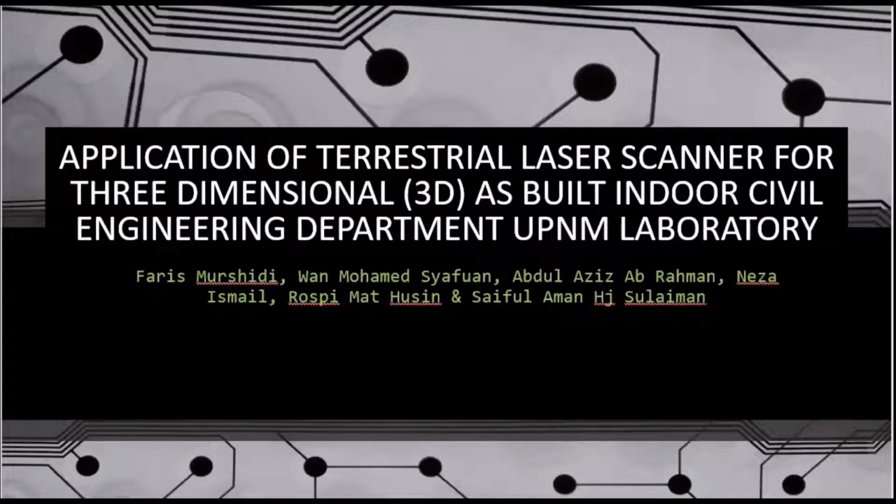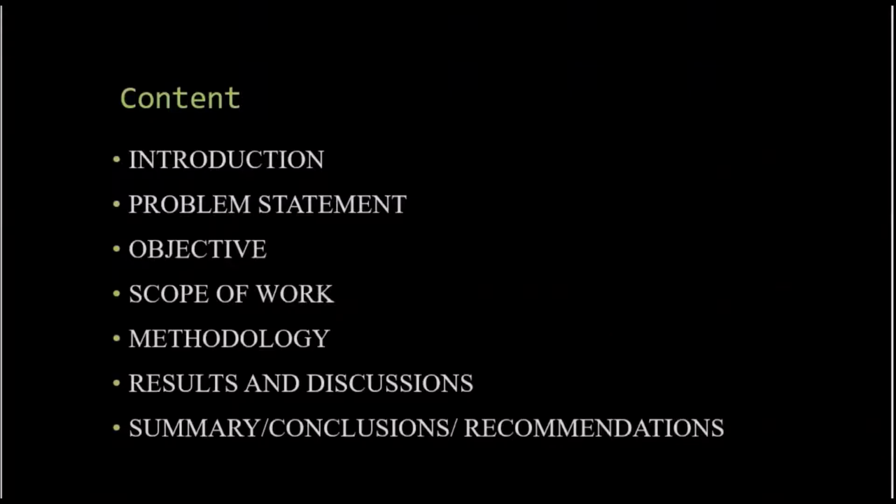I would like to present our research project: Application of Terrestrial Laser Scanner, or TLS, for three-dimensional 3D as-built indoor civil engineering department UPNM laboratory. The presentation starts with introduction, problem statement, objective, scope of work, methodology, results and discussion, lastly summary, conclusion and recommendation.